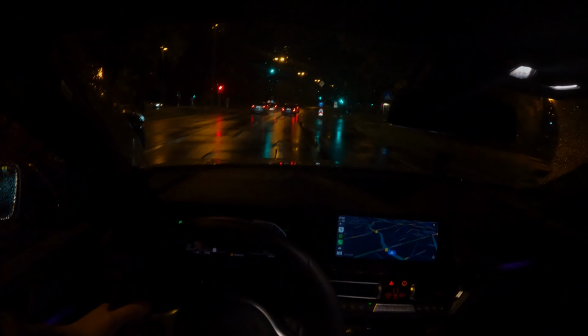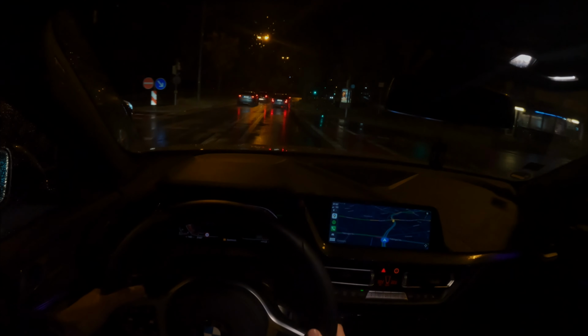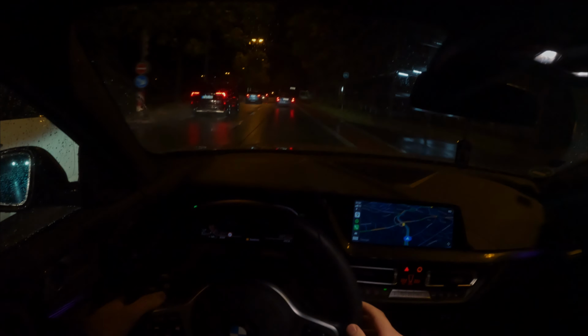Also, I have the feeling the people look at me, because in Germany, if you are not doing the same as everybody, if you're not driving the same, like I have some lights on, and typically in Germany it's out of the norm, and if something is out of the norm, then people are always looking at you.